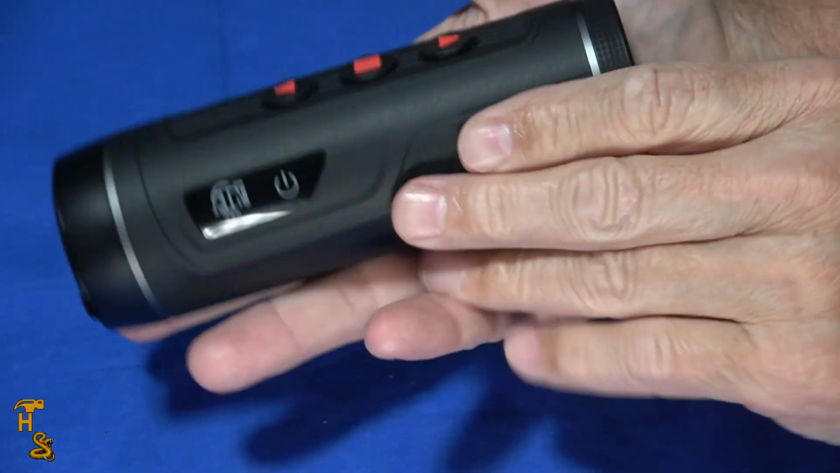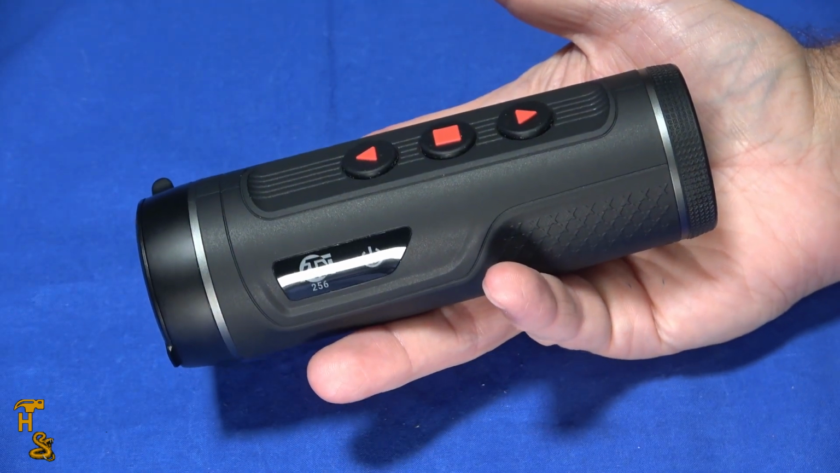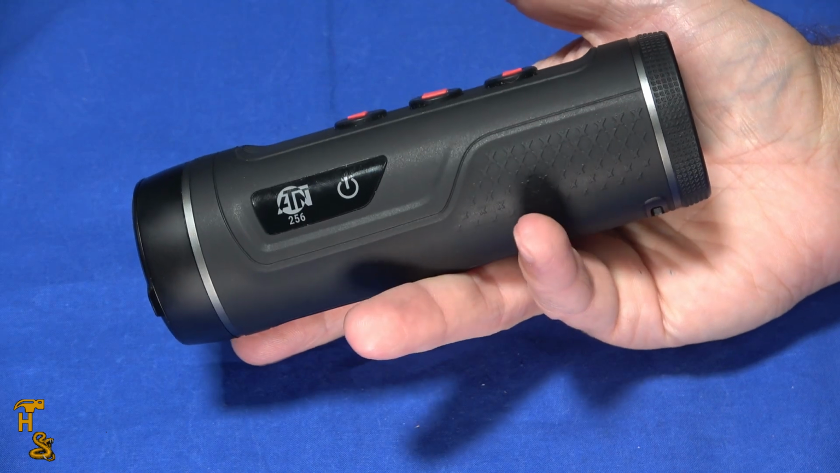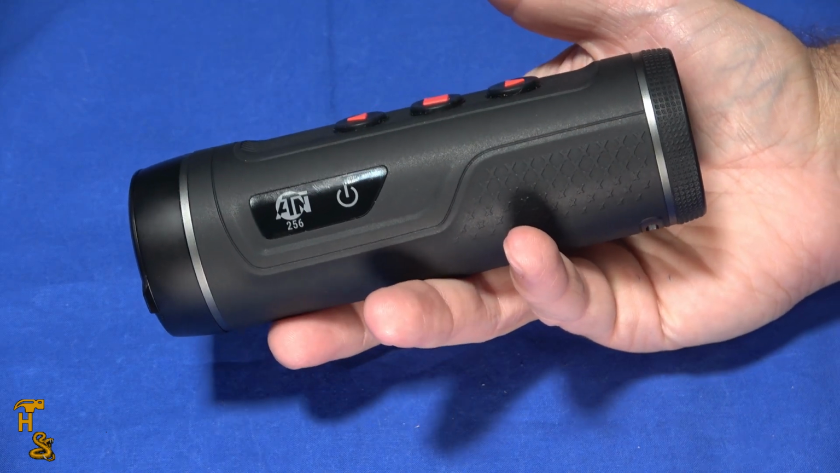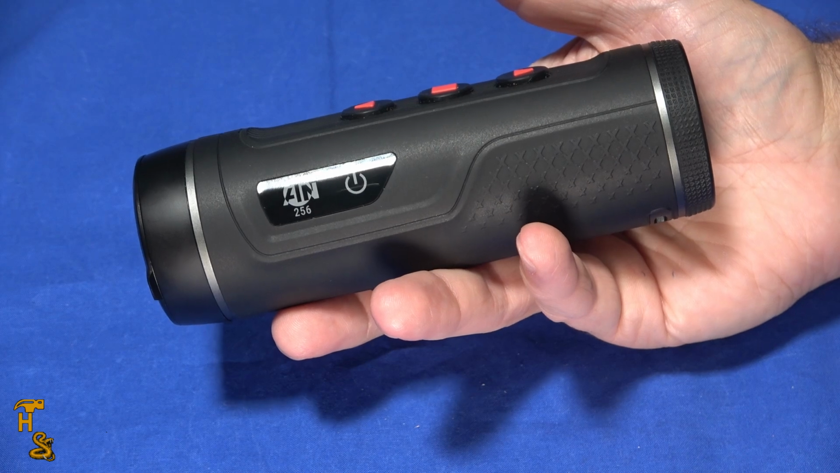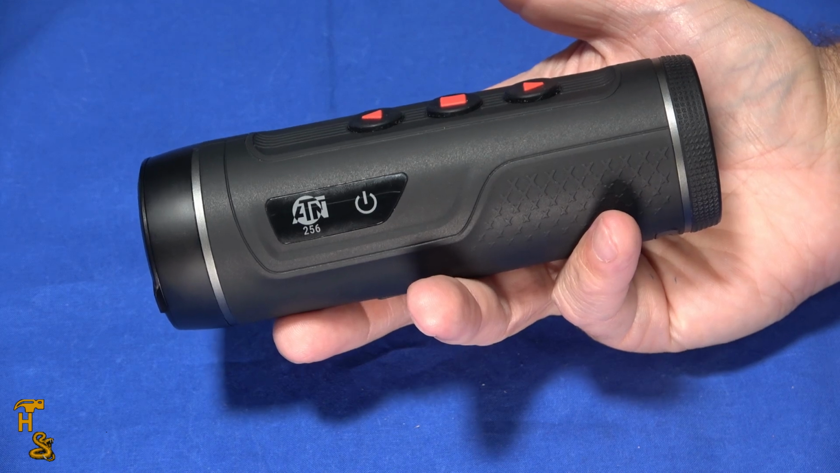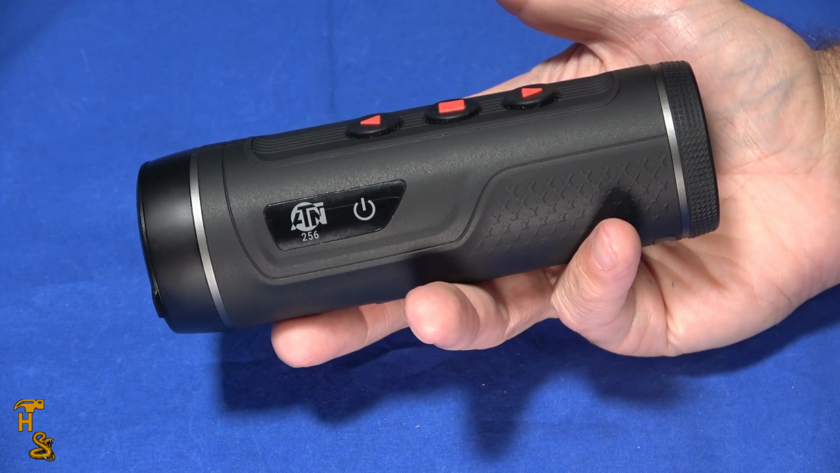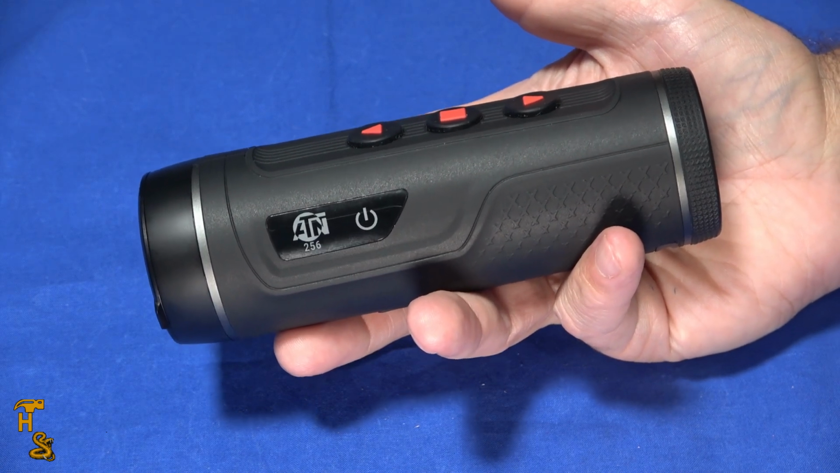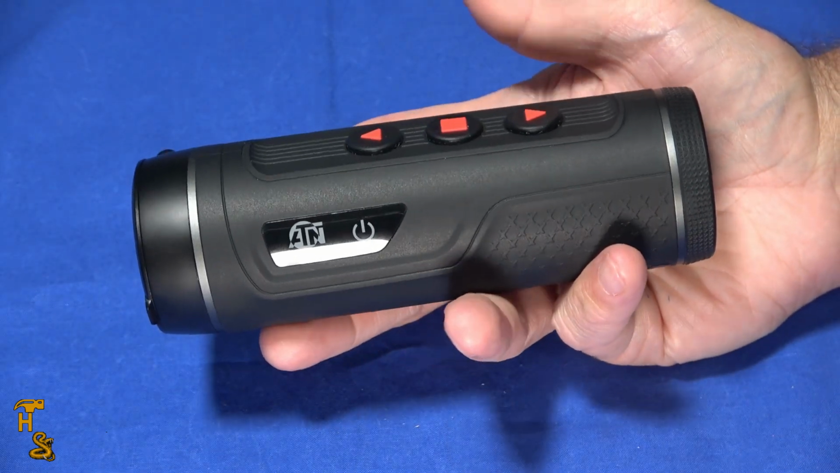So if you're looking for a thermal spotting scope for your personal use, or you're looking for a gift for an outdoorsman in your world, this would be a good choice. I've had other ATN products. They're pretty reliable. The anomaly of them not including the cable, that's unusual for them. Generally, the things that are supposed to be in the box are in the box. That's the first time I've encountered that. And it was easy to fix. I just bought a $10 Belkin cable and the problem went away.